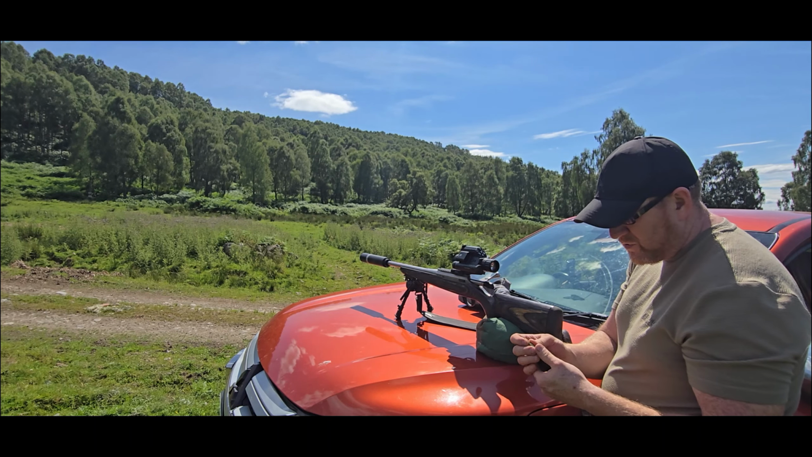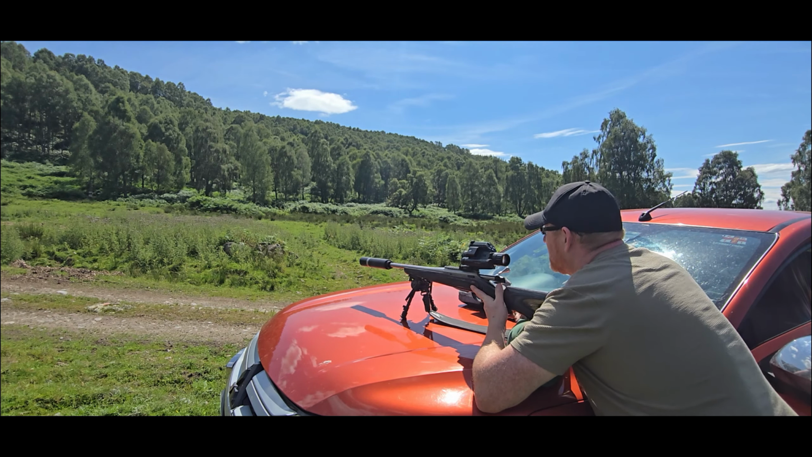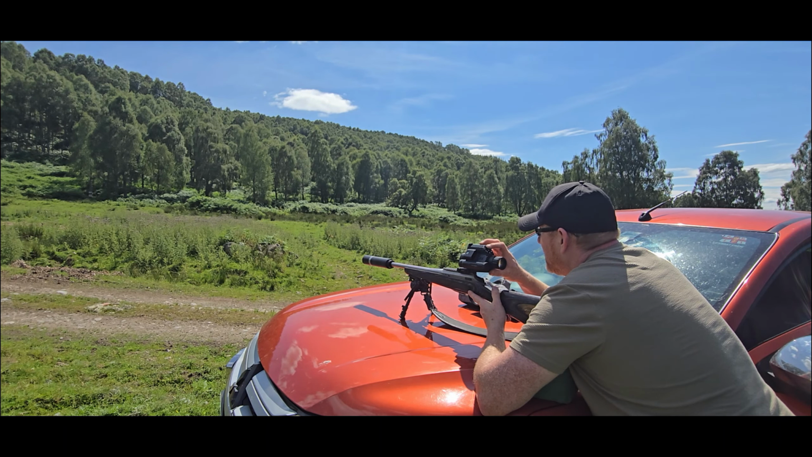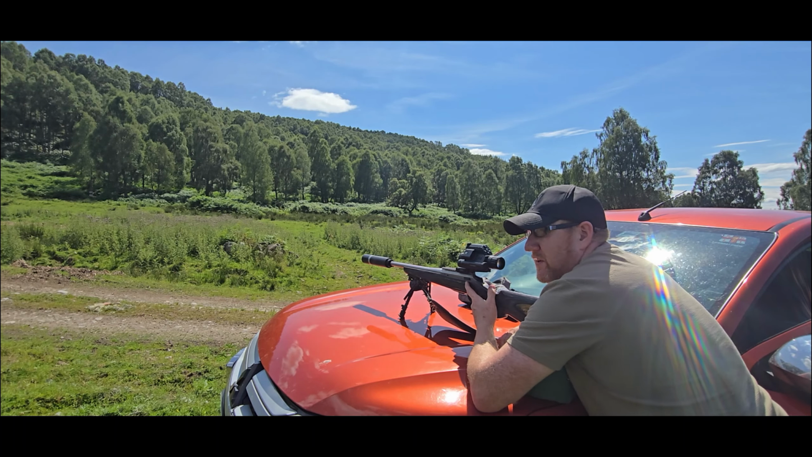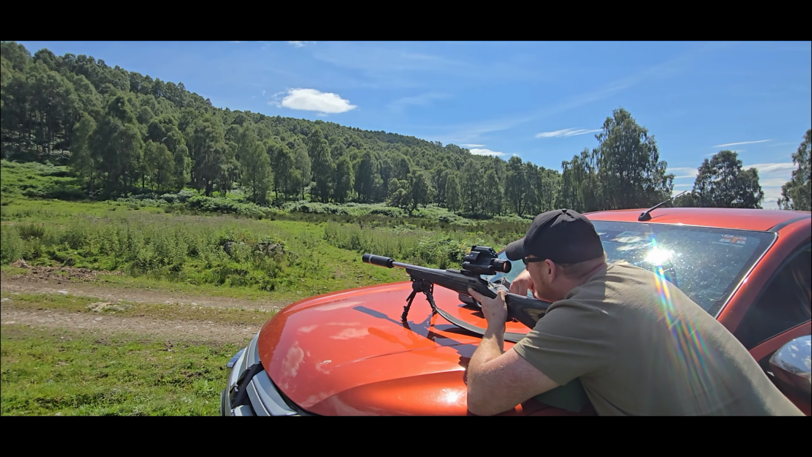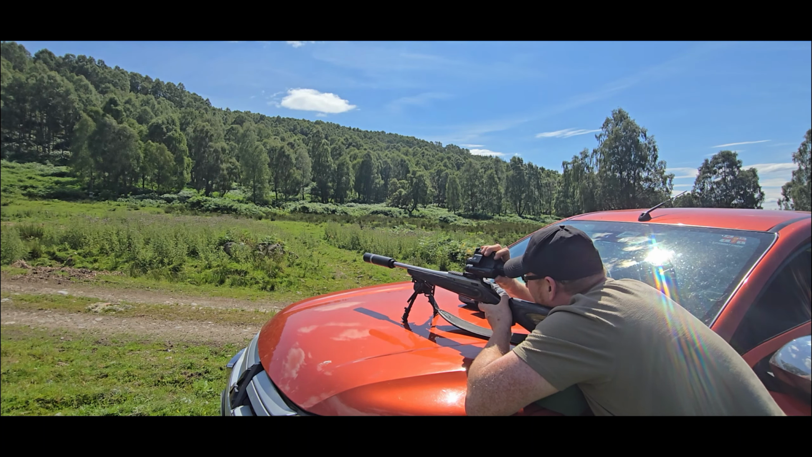I know these grouped well, but I'm just going to play with them just now. They're not zeroed at all, so I'm just going to see how far these are out. And then I've got some mix and match 60 grain. These are 55 grain. All the bullets I'm shooting today are 55 grain, except for that last three that were factory. They were 50 grain. Let's shoot these using daytime, and we'll put that in the end target.